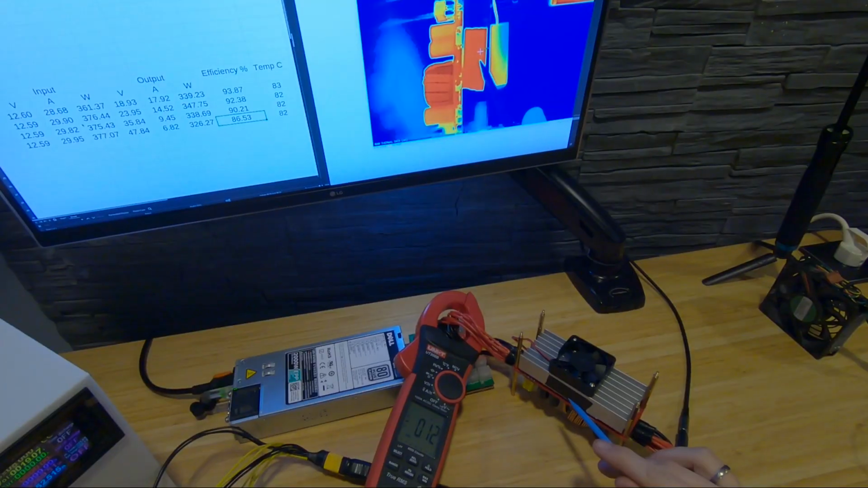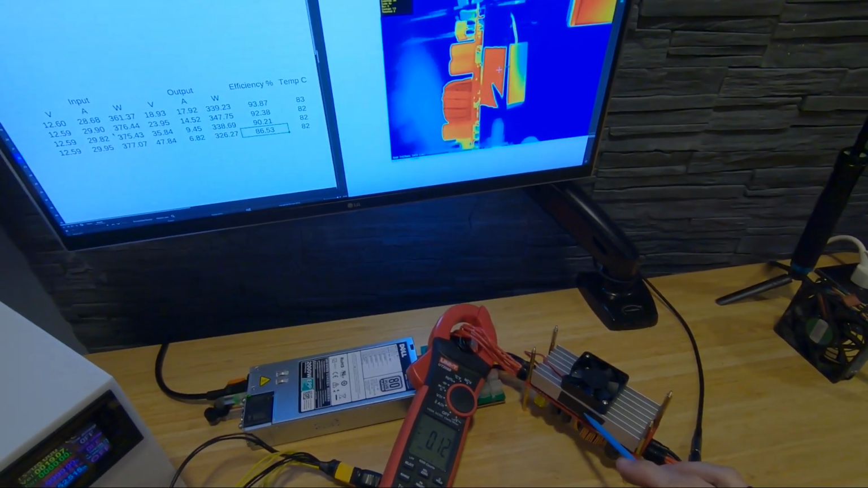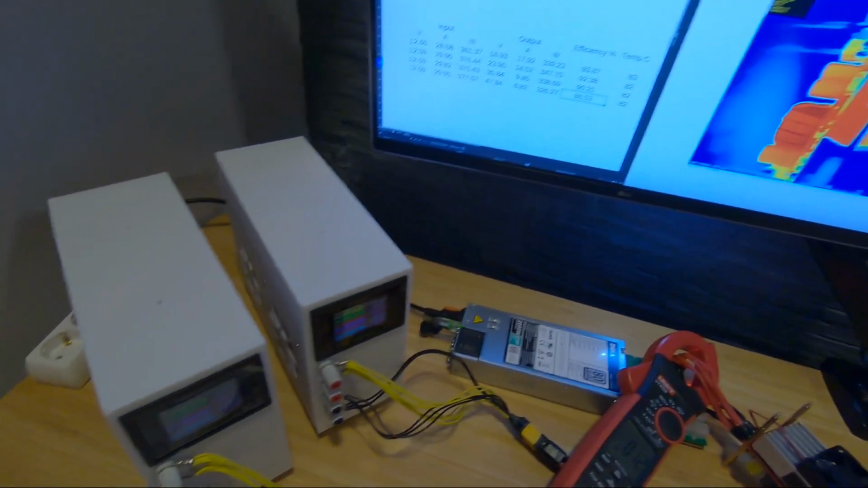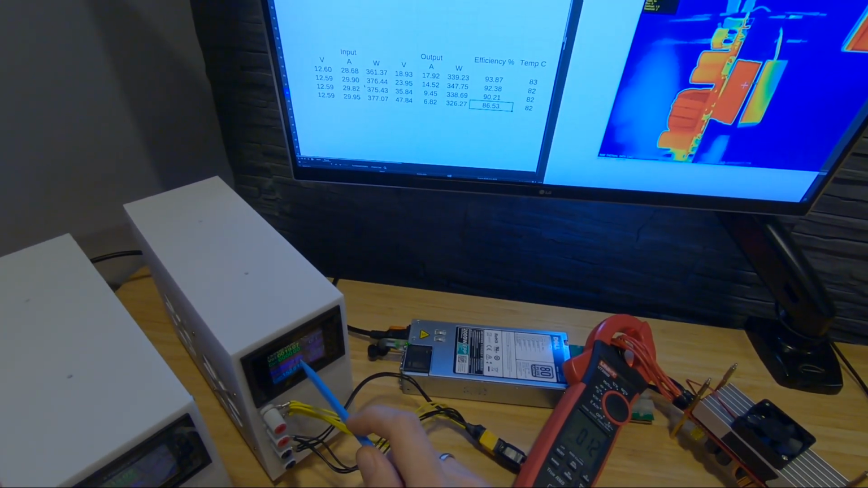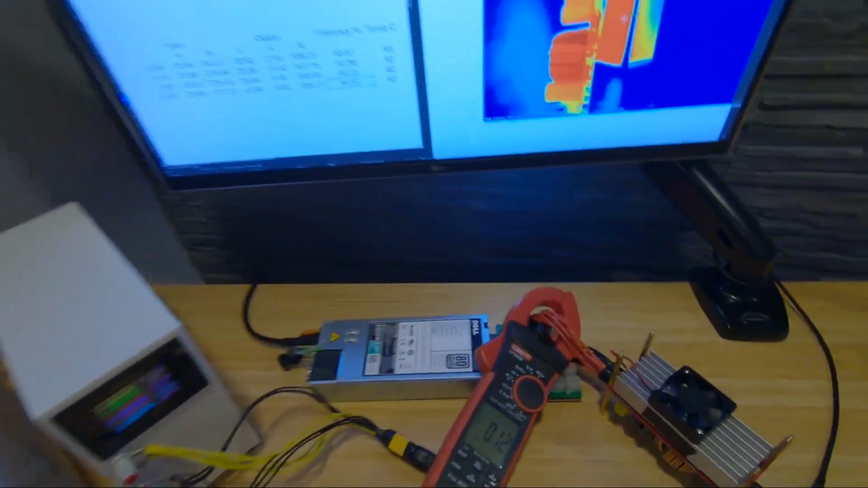I put a tape so it doesn't reflect, so we see the temperature of the heatsink. And I put on the output voltage 19, so that's what I'm most interested in. So let's go for 35 and see what happens.